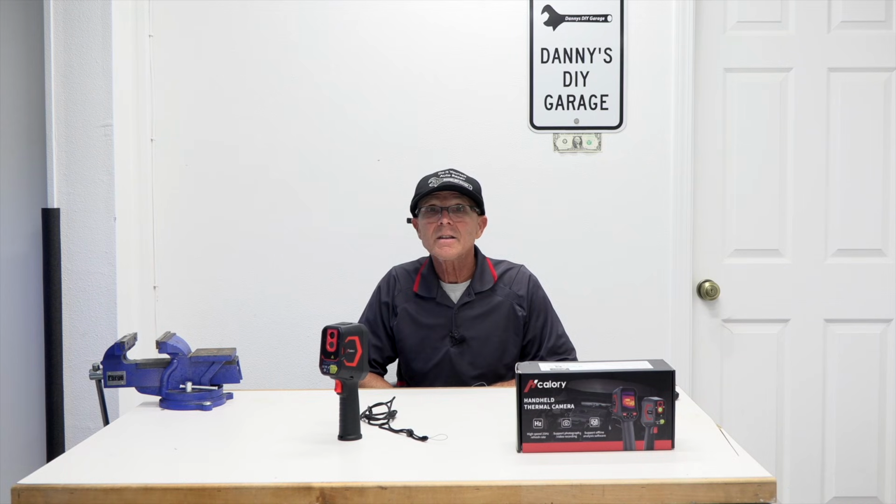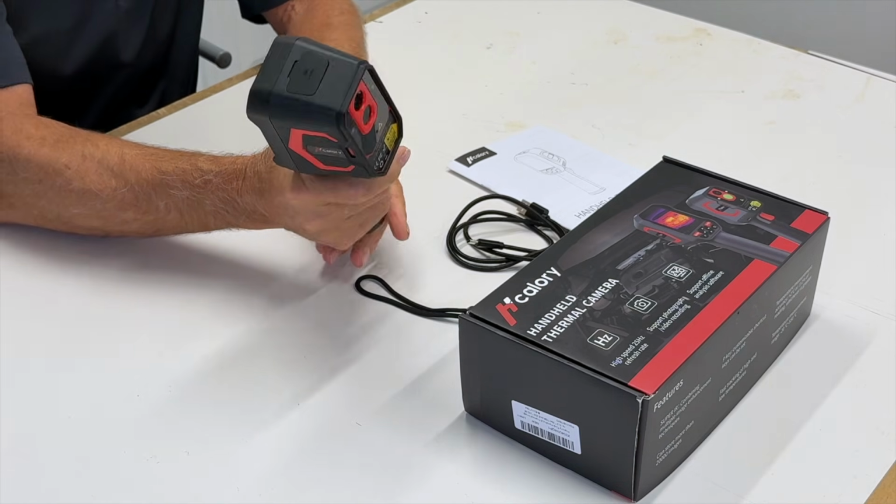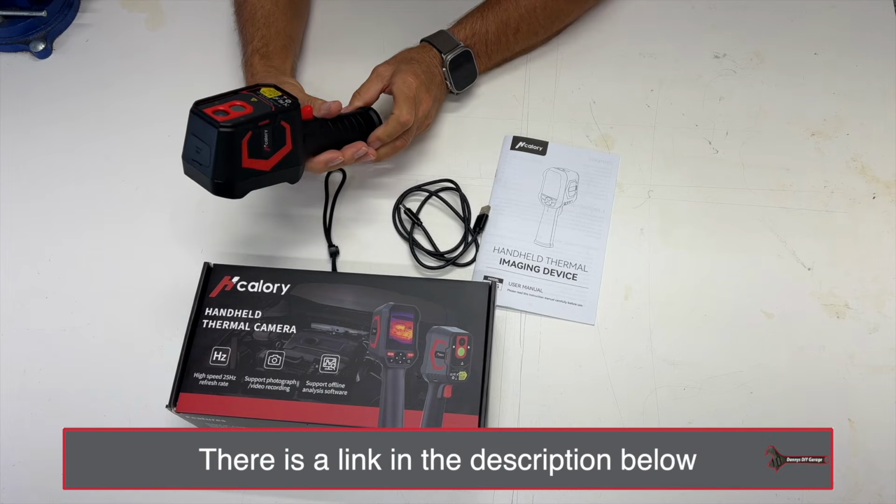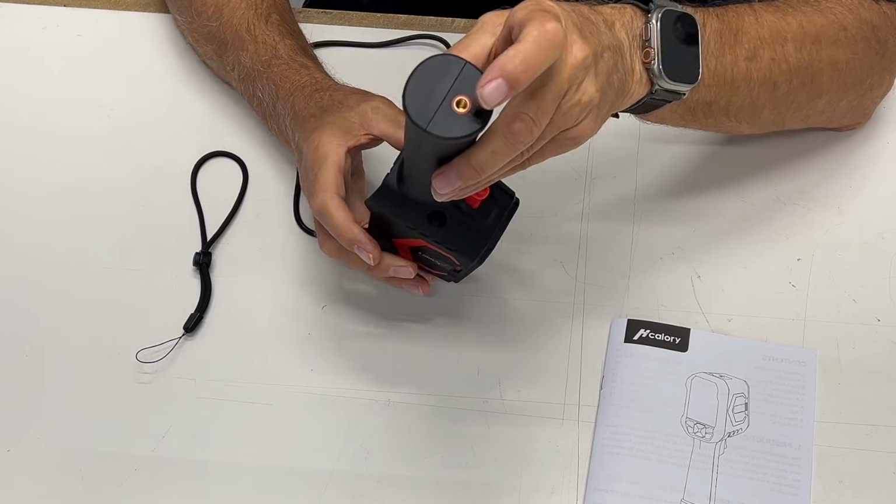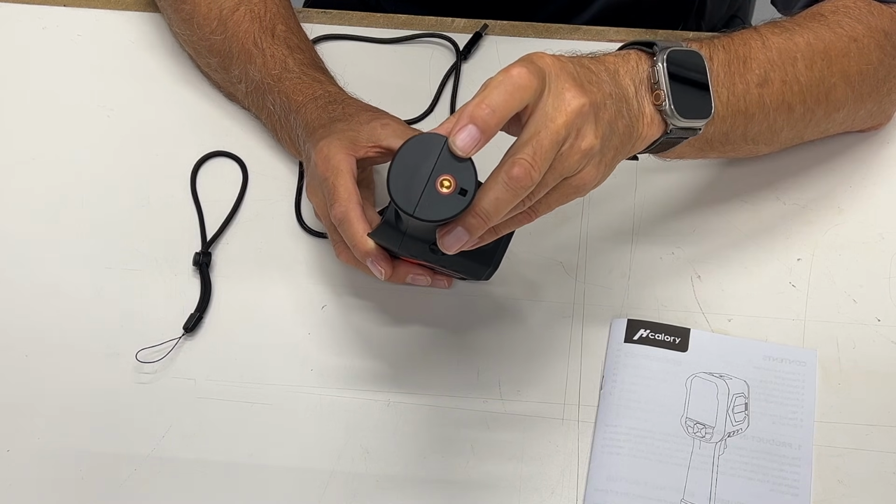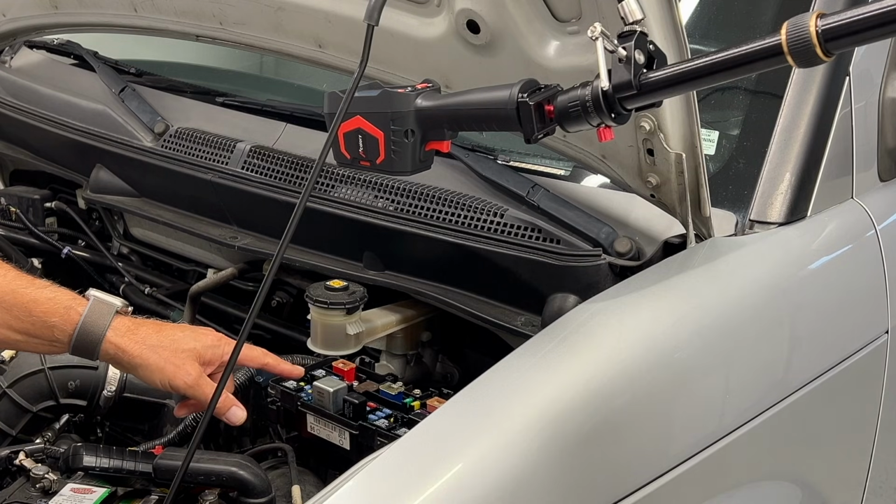Let's get started. So what comes in the box is the unit itself. So this has a nice feel. It's got a nice weight, a solid grip, and it feels like a professional tool right out of the box. At the bottom, you'll notice there's a 1/4-inch female tripod adapter right here. That's a big plus if you're trying to set this up for long-term monitoring.